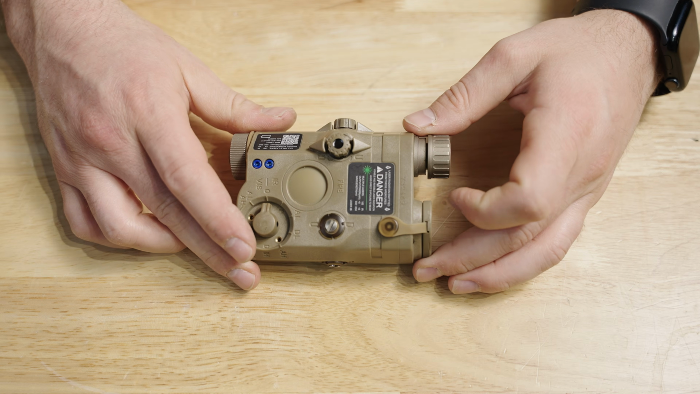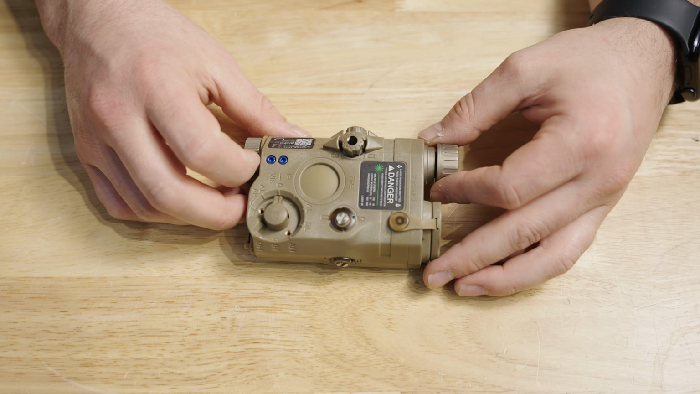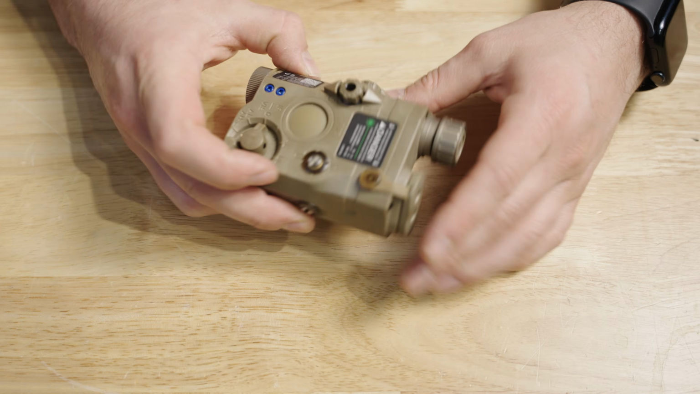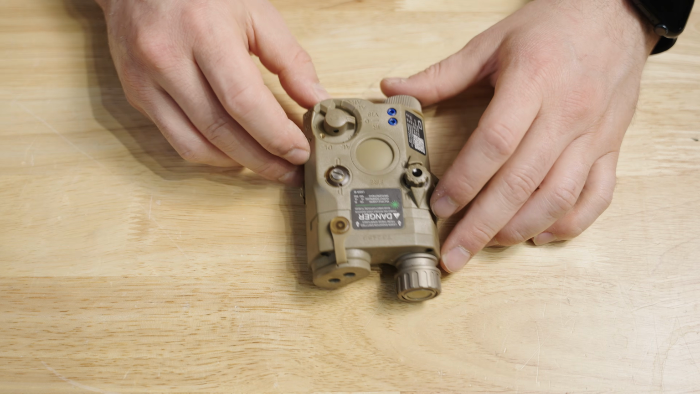Let's talk about a controversial topic, and that is not necessarily the Somo Gear PEQ 15, because that horse has been pretty much beat to death and I'm going to let it rest. I don't plan on doing a dedicated review of this because the internet is saturated with it. But I want to talk about PEQ 15 clones in general.